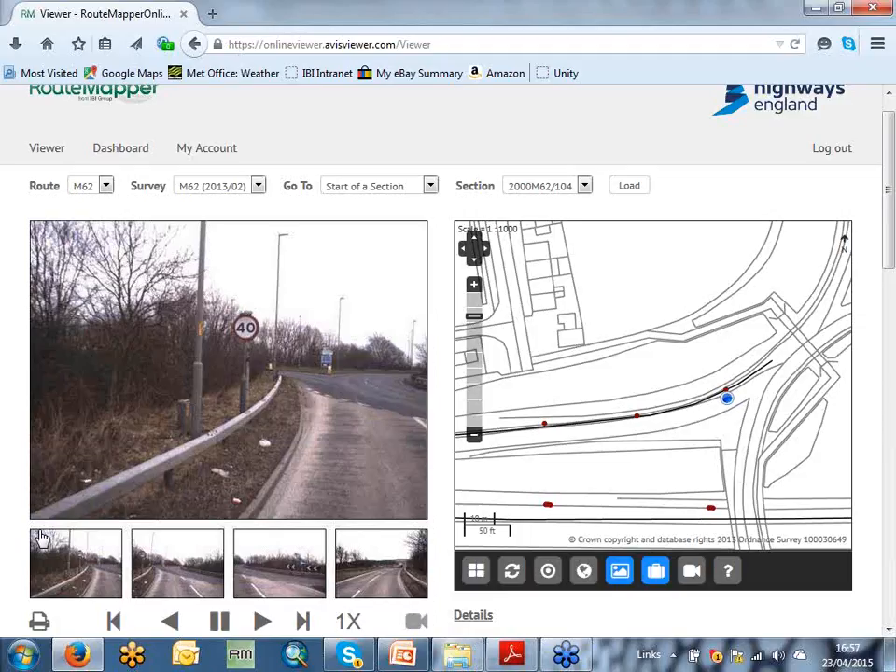All right. There's a question regarding the ramps. Did you collect all of your ramps as well? Ramps, yeah. Slip roads we call them in the UK, but I get the gist. Yes.